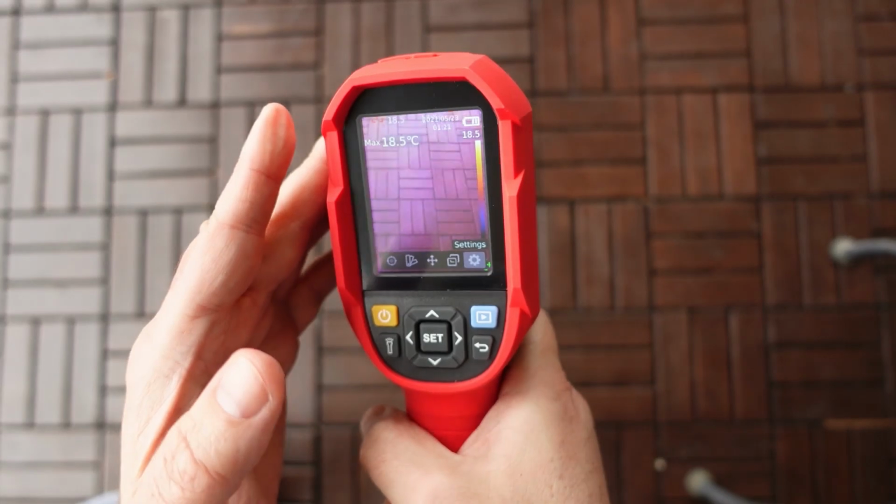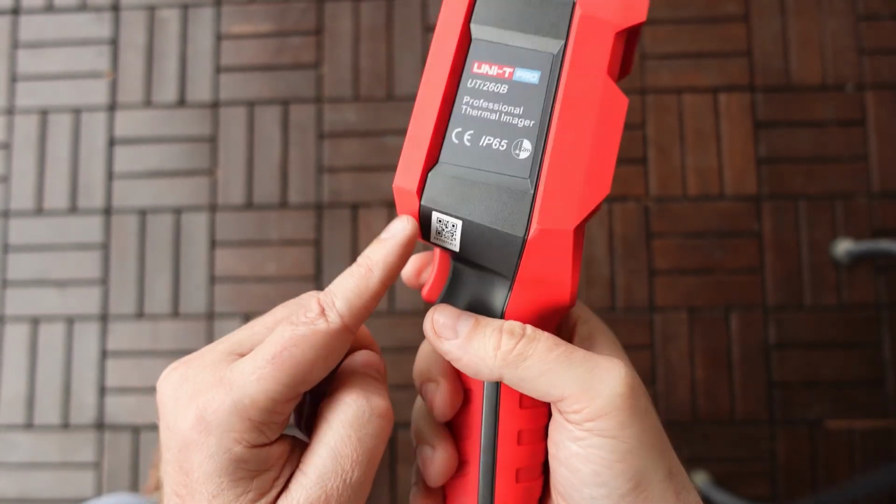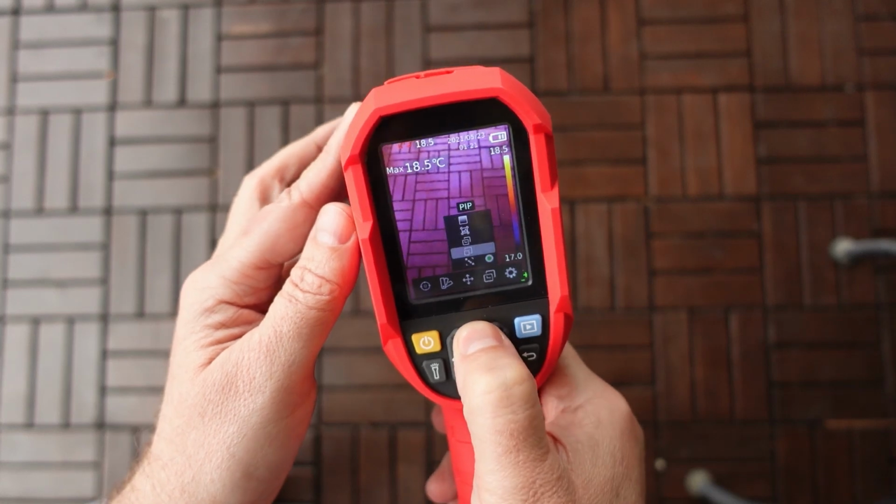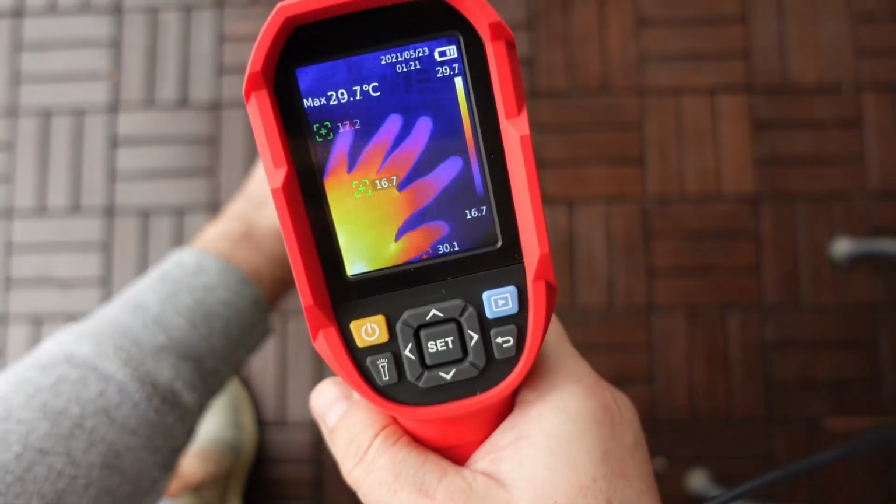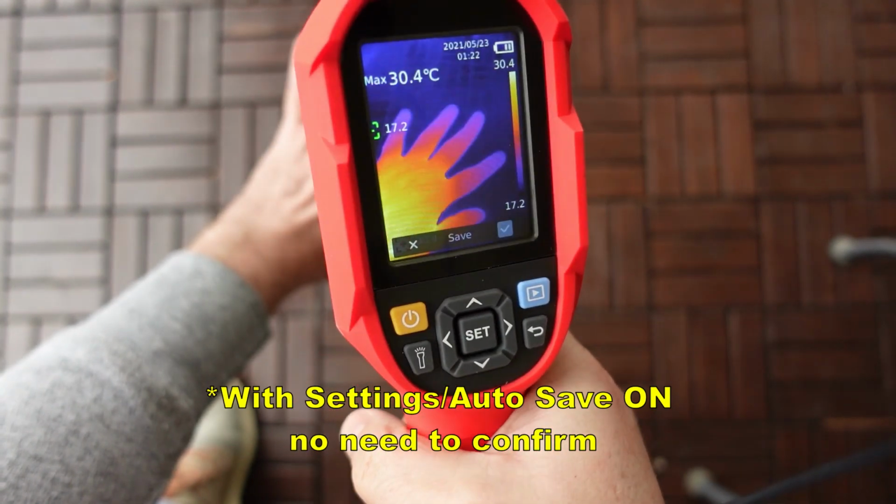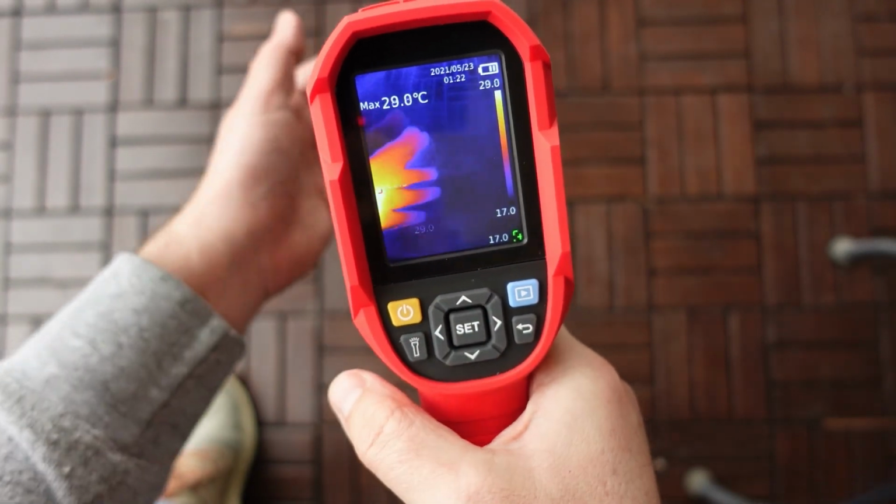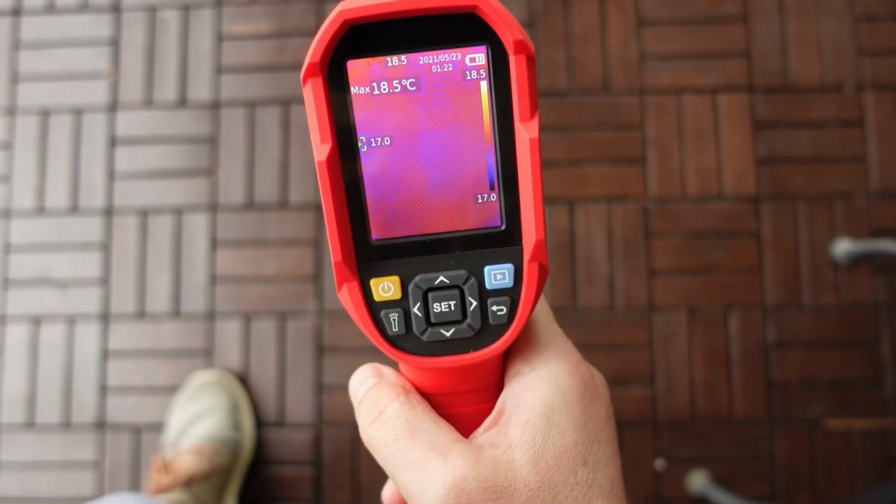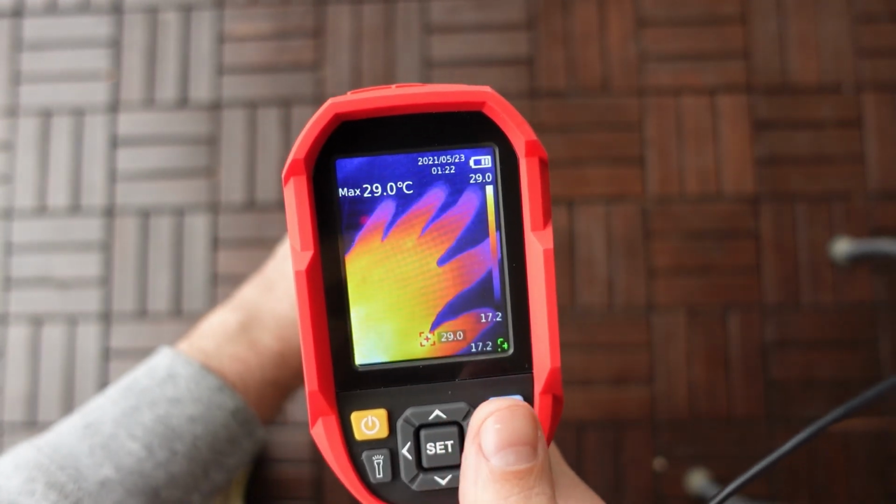Now, what I'm really missing with this camera is recording a video. I didn't know that before. So if I want to take a picture, let me change the thermal picture. If I want to take a picture, I will press this button here. And now it asks for confirmation. I don't know why, so I have to press it again. And now the image is recorded. I think that's a useless step, because if I press this, I want that image to be saved. As a YouTuber, it is very important for me that I can record a video, not only a picture.